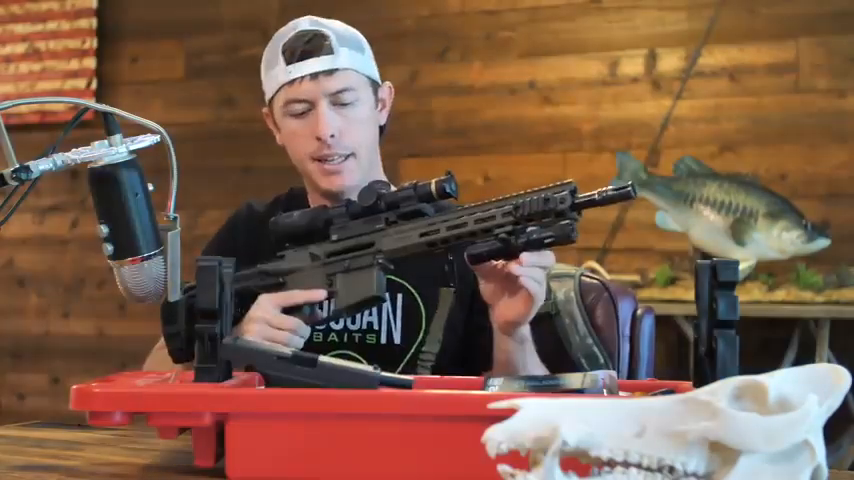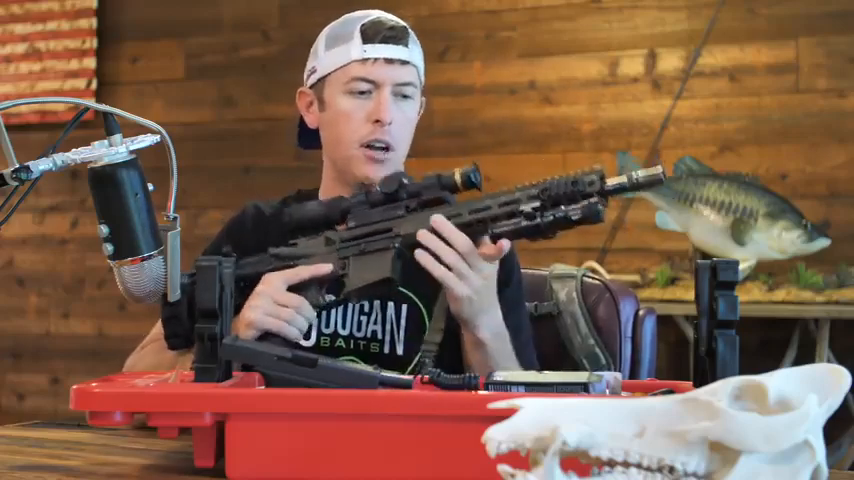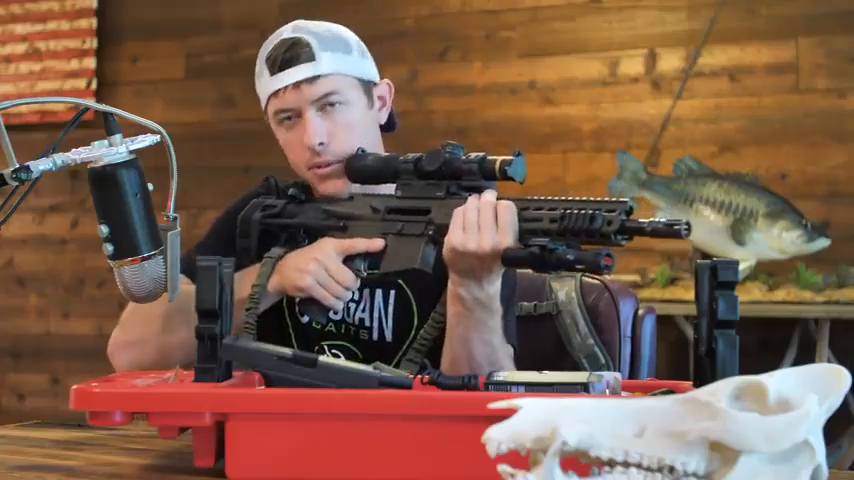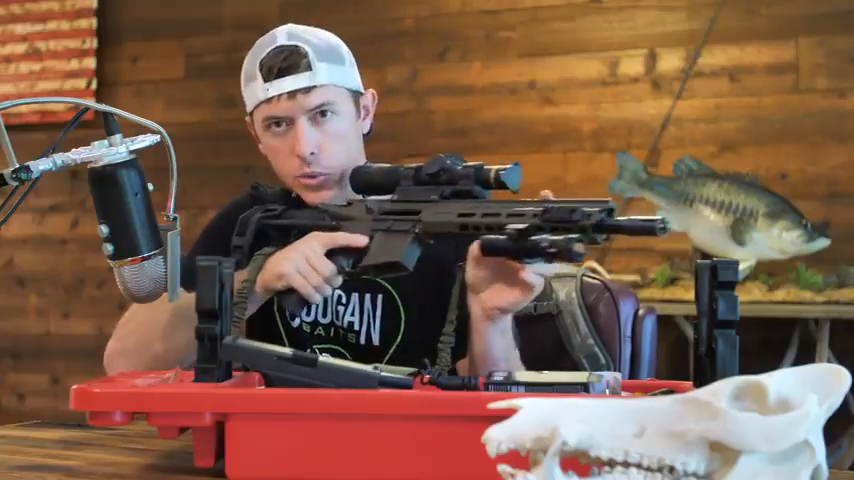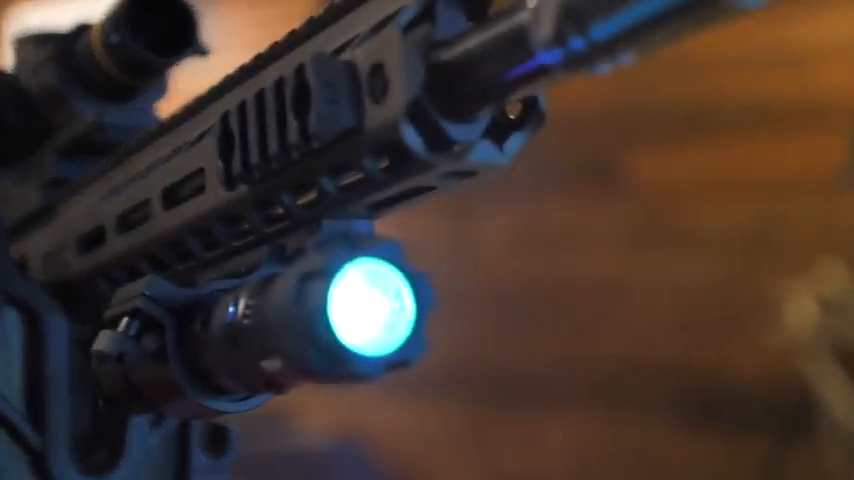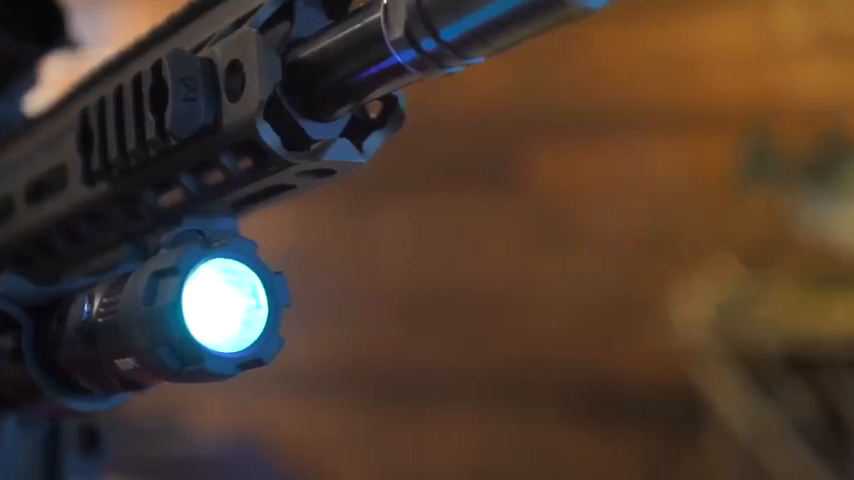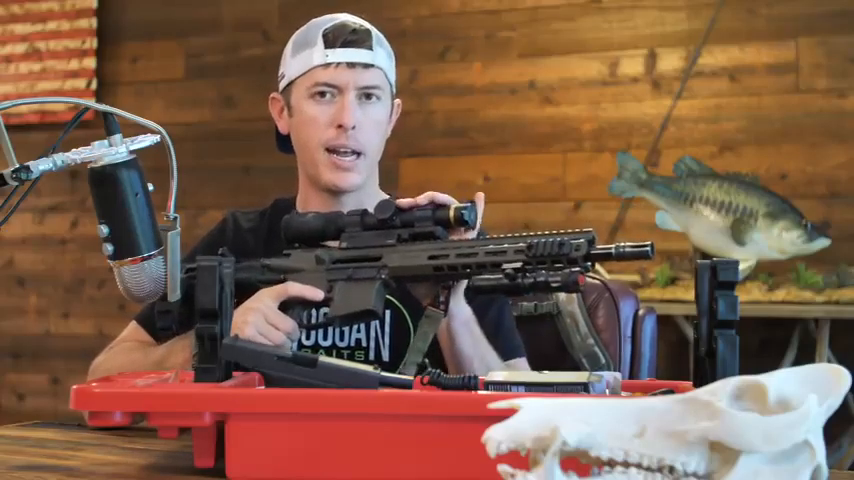Hit the turbo. And then you can also put a weapons mount pressure trigger on the back so that you don't have to actually put your hand on the flashlight if you don't want to, but it's actually pretty easy with your hand being right here in the situation I was in to throw that light on and then acquire your target and pull the trigger. So this one's 1500 lumens, and I felt pretty comfortable taking a shot out to 60, 70 yards with the scope that I had on there.